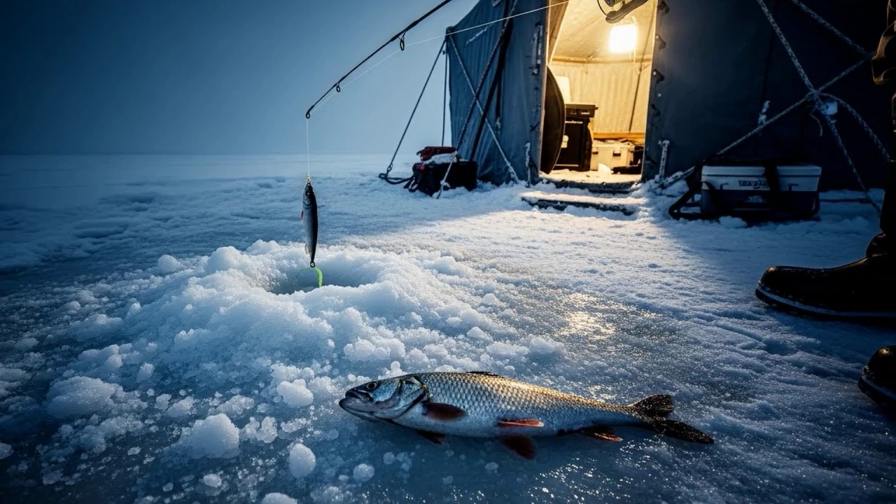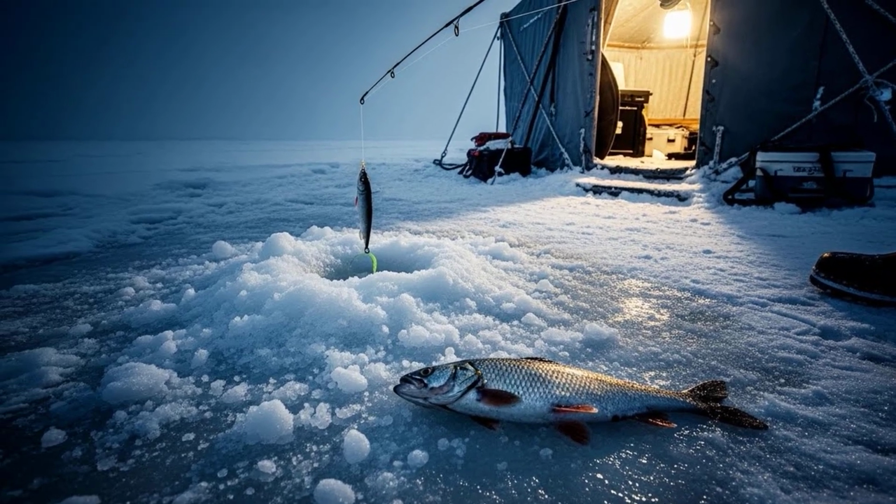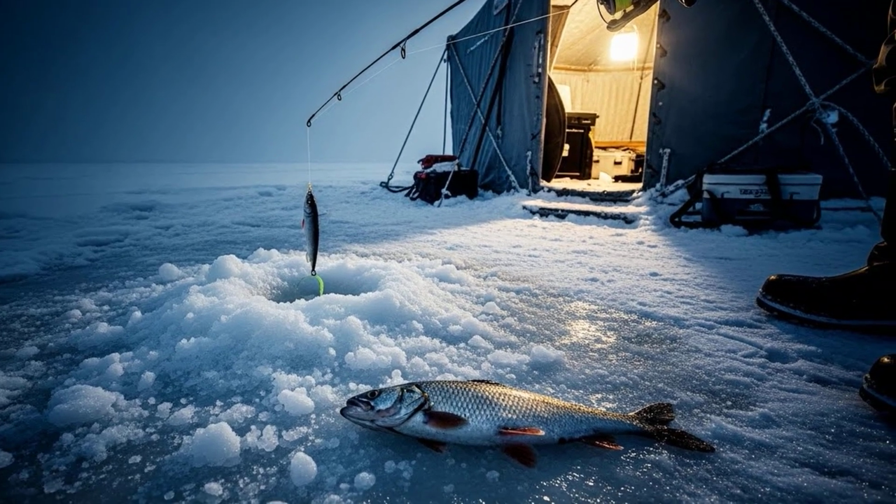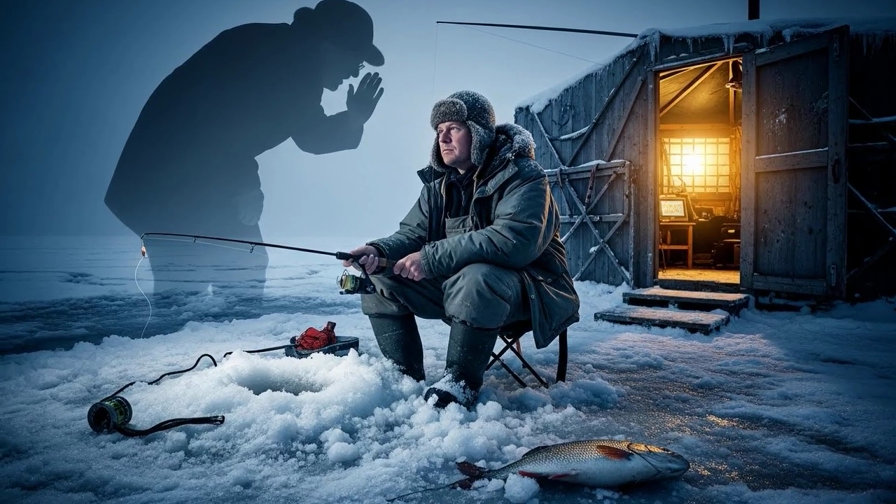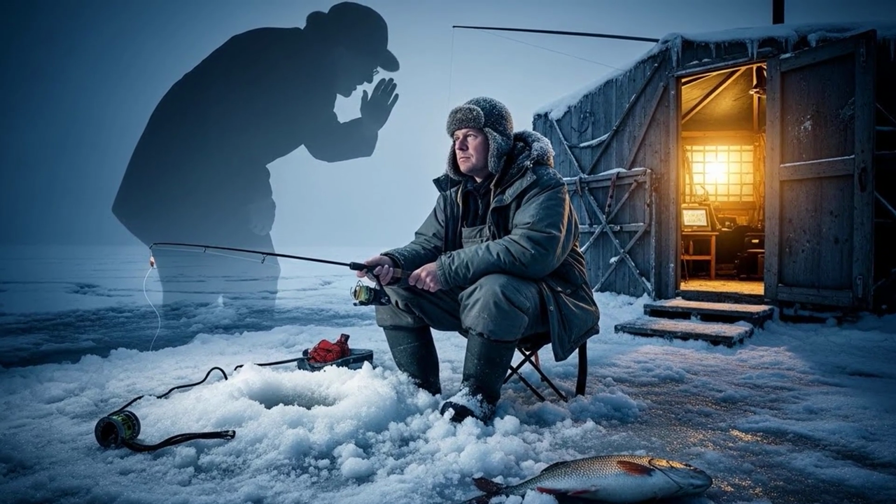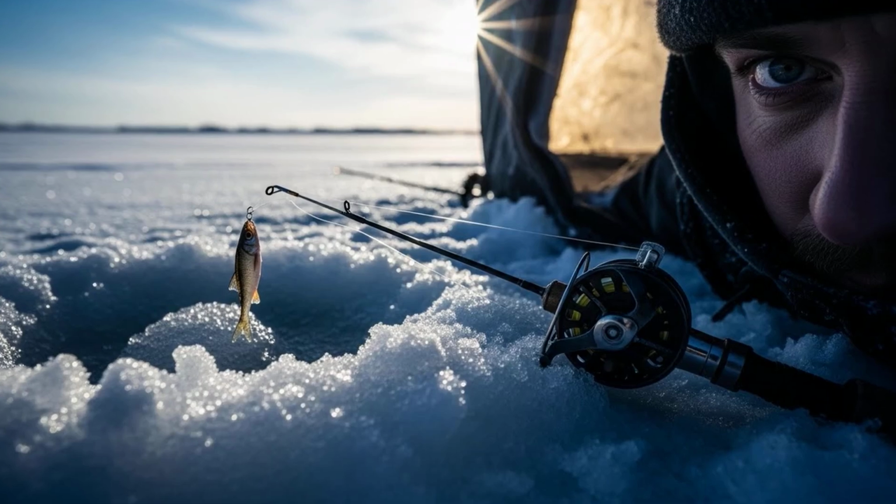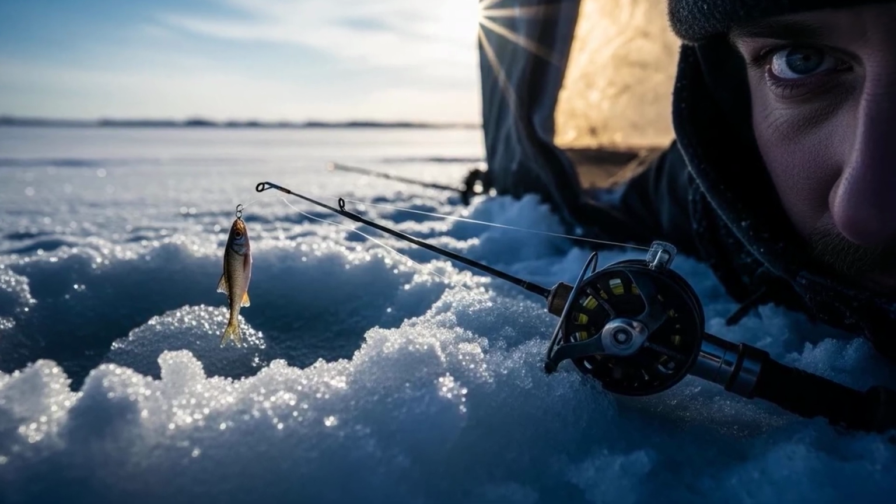You stop your jig at 20 feet. It feels wrong. It feels unnatural. Every instinct in your body is screaming at you to drop it back down to the safety and familiarity of the bottom. But you resist. You hold it there, suspended in the vast nothingness, and you wait.